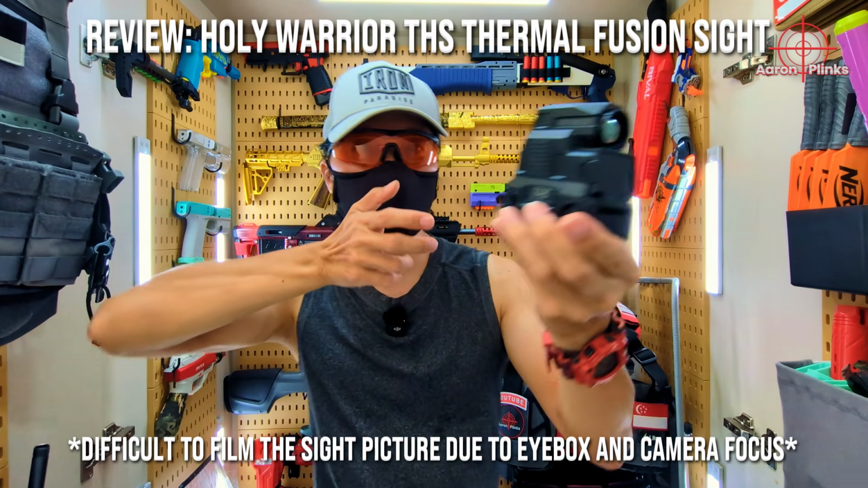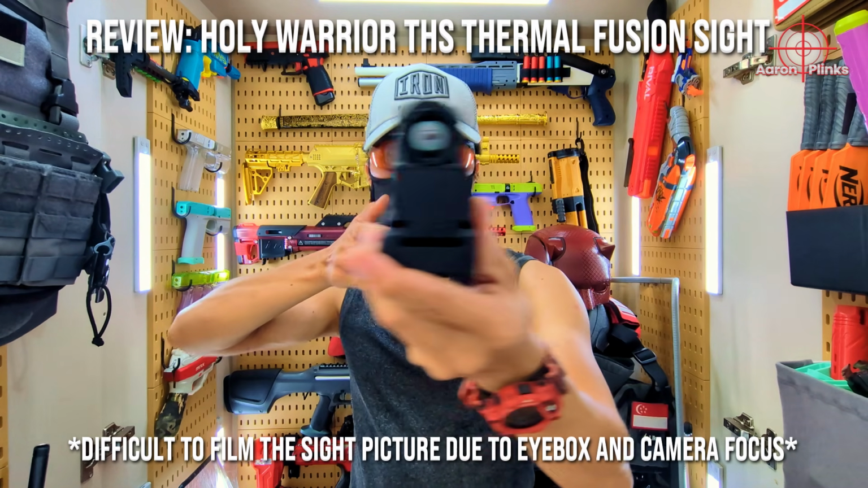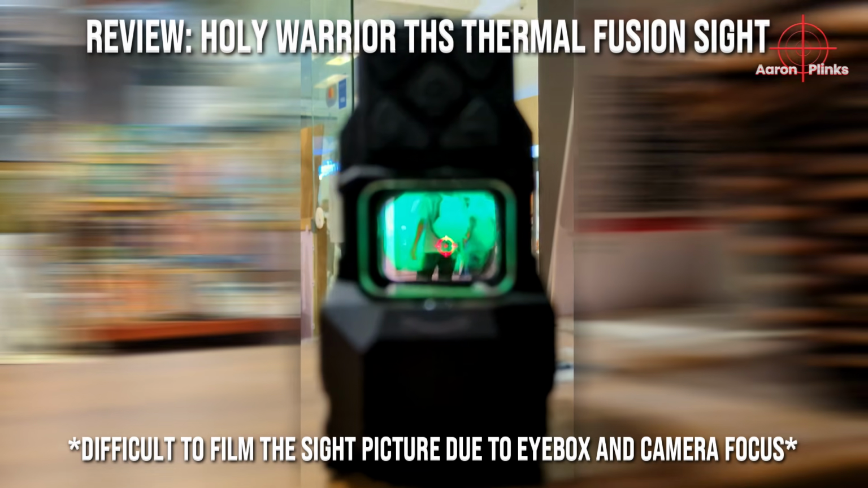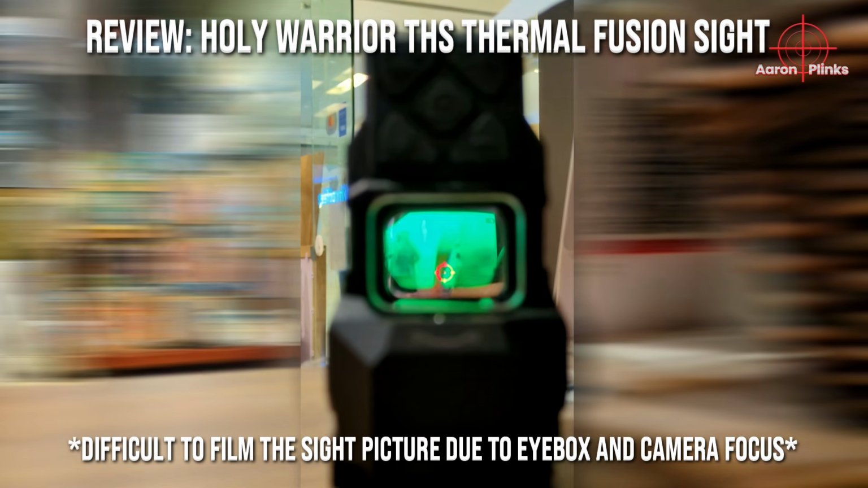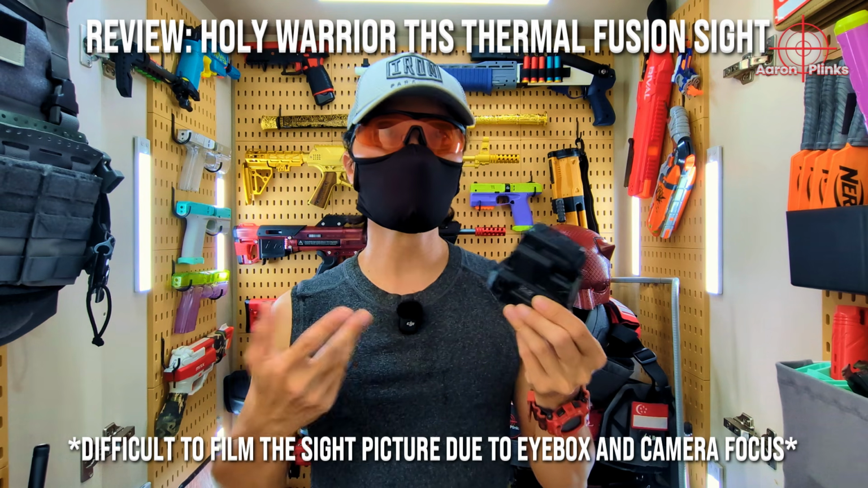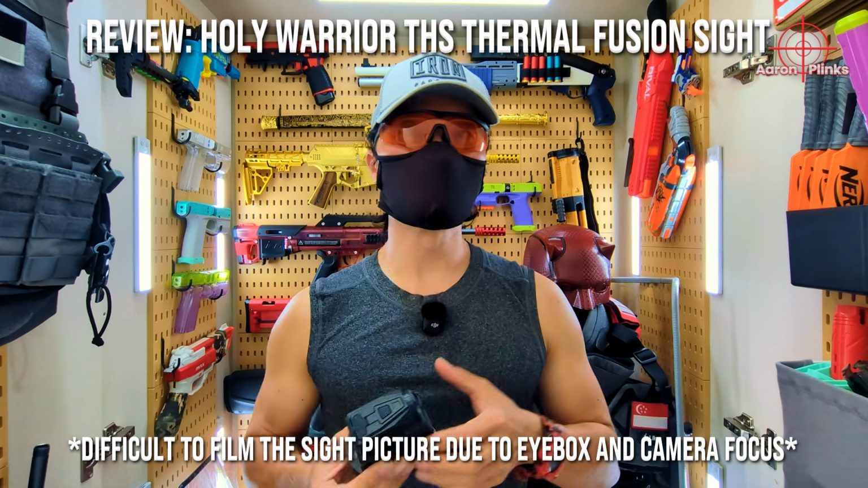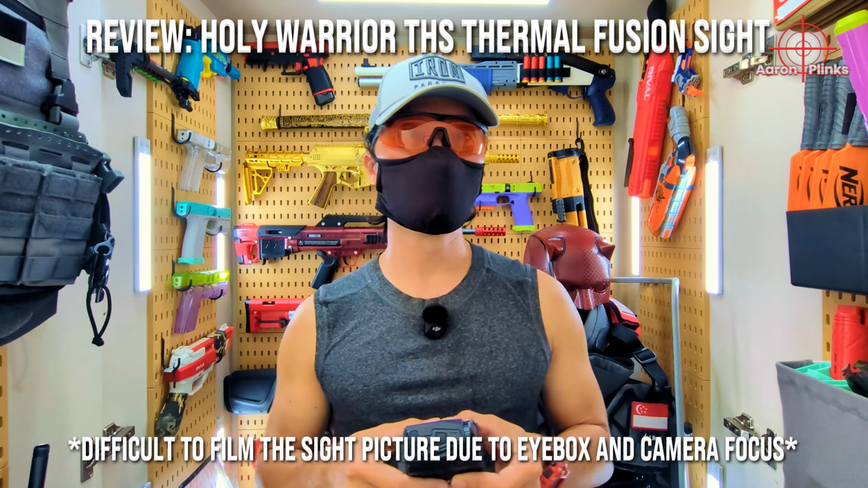There is an eye box for this sight, meaning you need to mount it and position it such that the thermal projected screen aligns nicely with the glass when you are looking through both the glass and the projected screen. Otherwise, the thermal image will look like after images in your side picture. Hence, it is very difficult to film the side picture properly for this video. It also feels like it will take some time to get used to aiming with this thermal overlay. Unfortunately, I will not be spending enough time with this Holy Warrior thermal sight to adjust well to it.